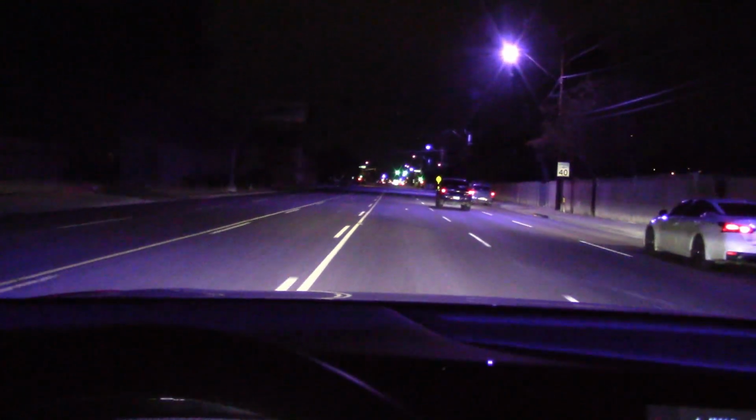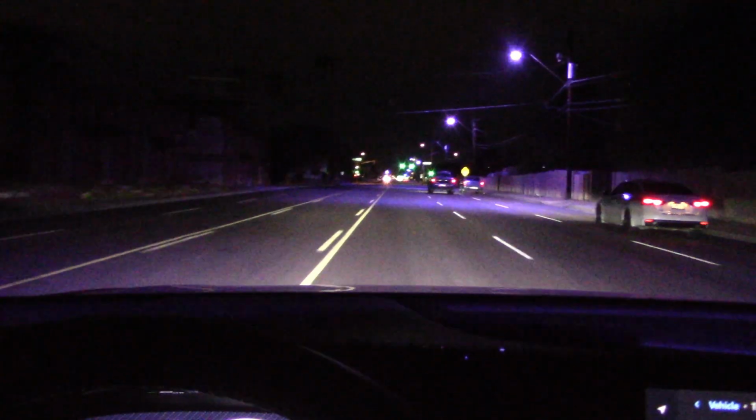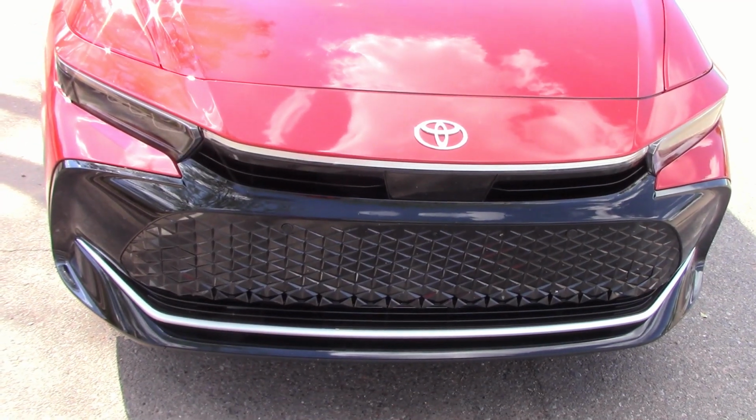Well, it's getting ready to rain, so we're going to wrap up this test. And these are pretty decent headlights. Not the best I've ever seen, but they'll certainly do. That concludes our night drive.